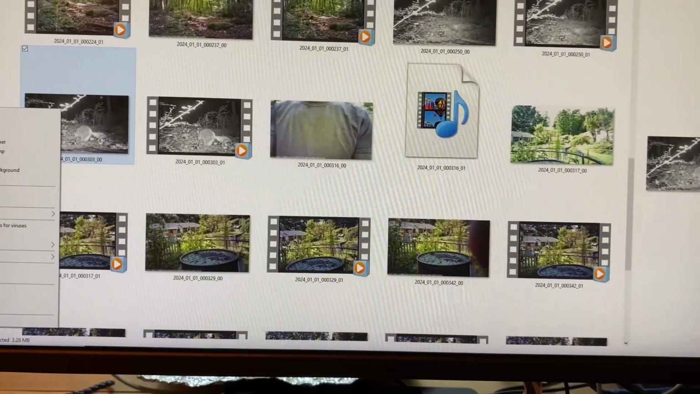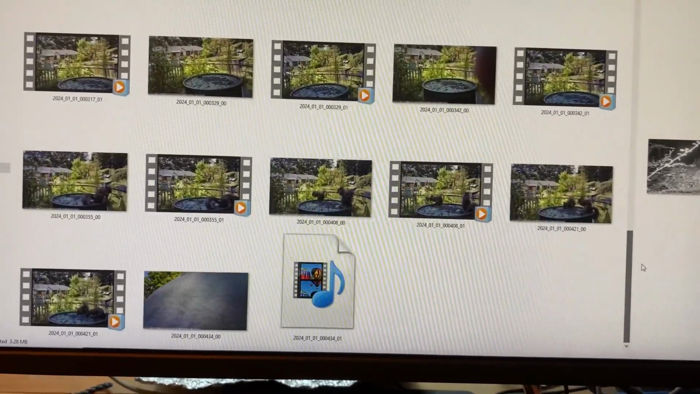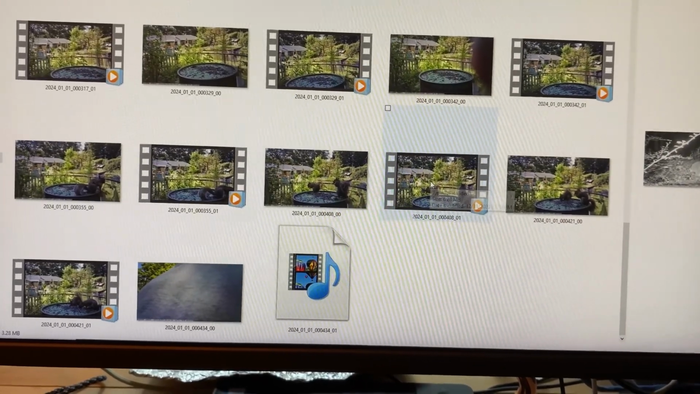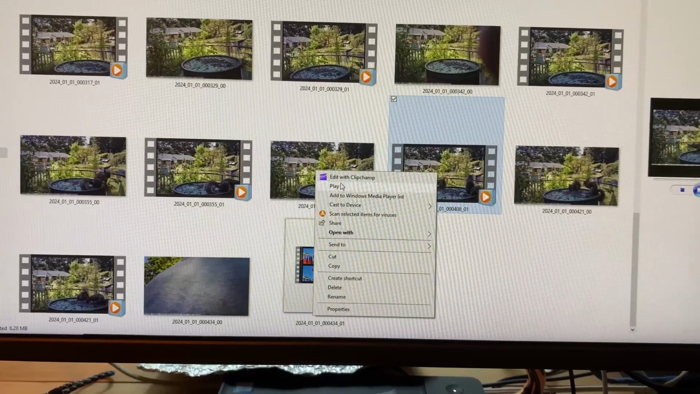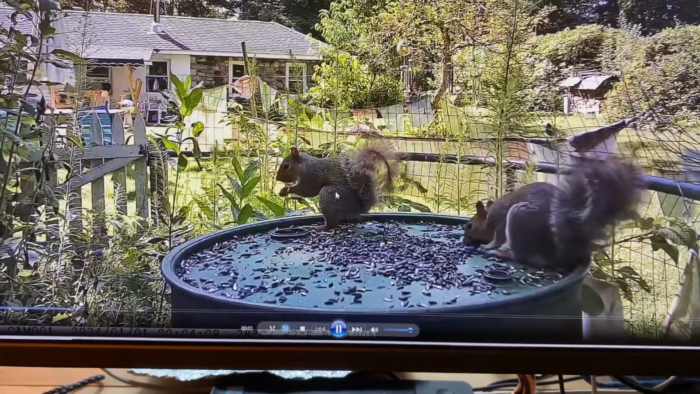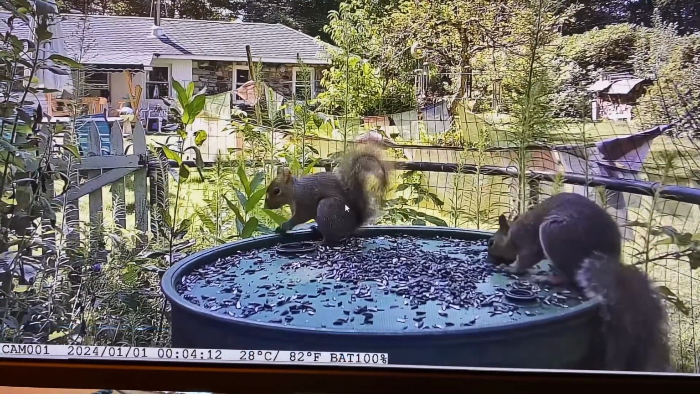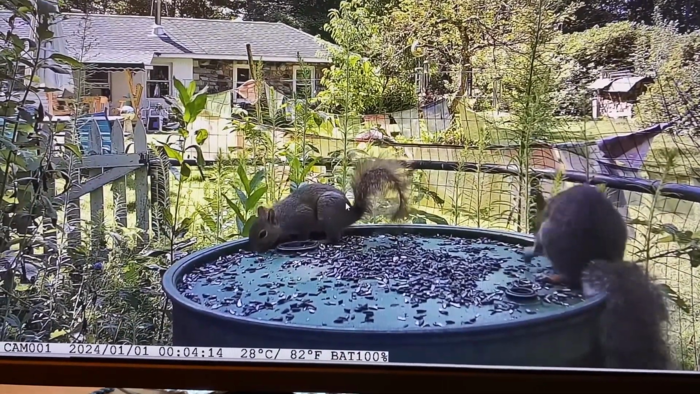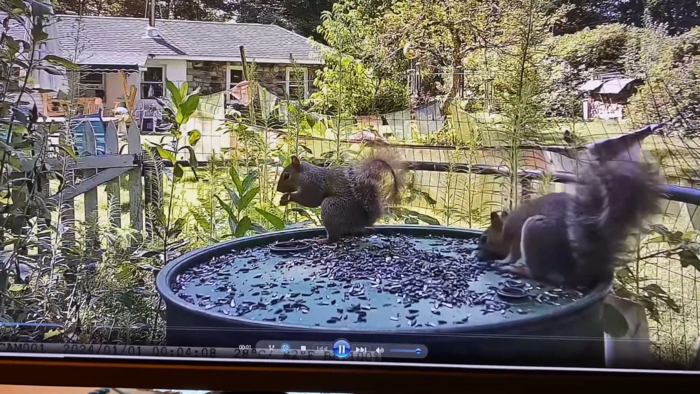And then this morning I put it out on the bird feeding station, and I did get some squirrel footage here. So it did seem to trigger a little bit better in the daytime, a little bit, and the footage looks pretty good. I don't mind the quality. I'll show you guys clips not on my computer screen, but I'll put some clips in straight from the camera.